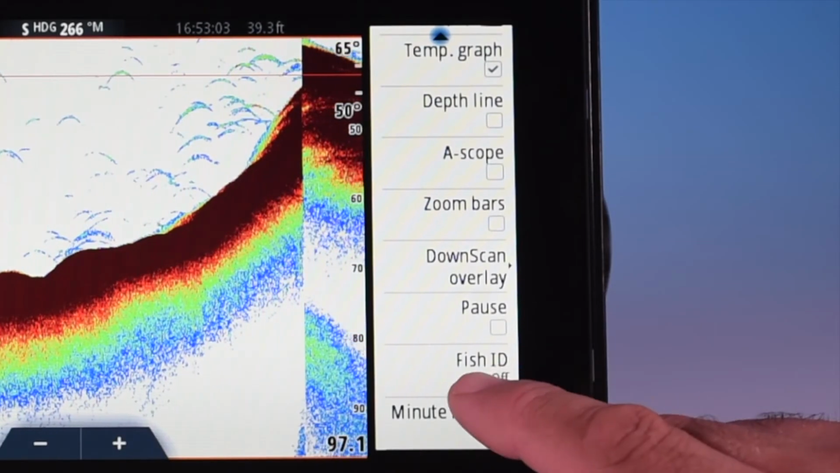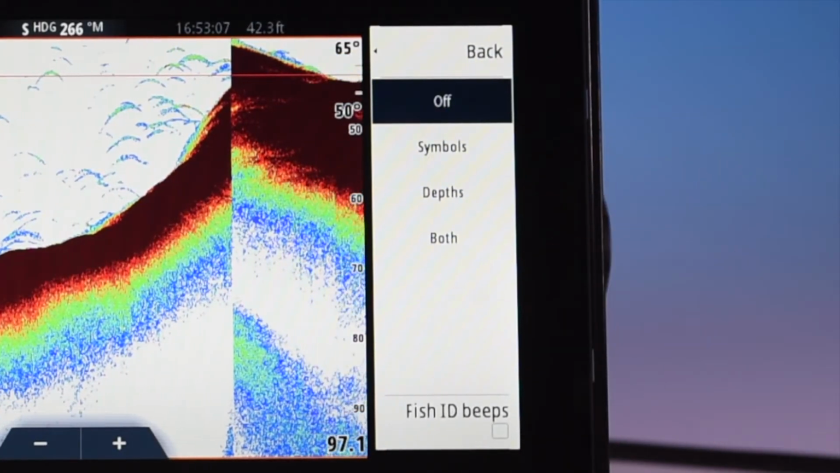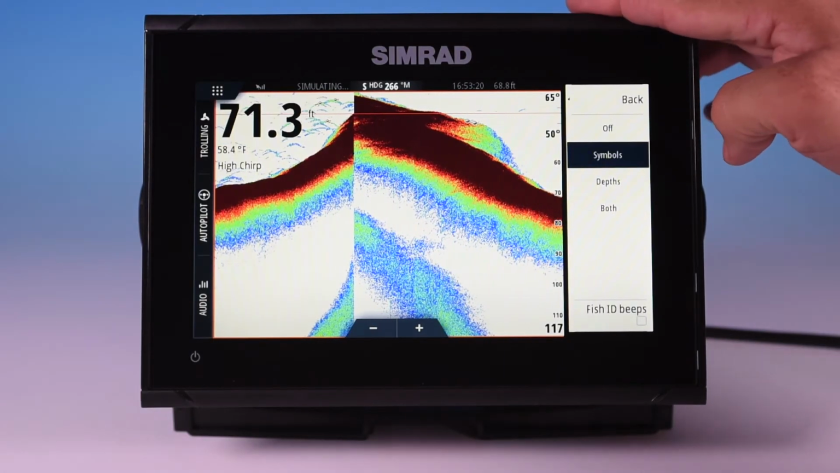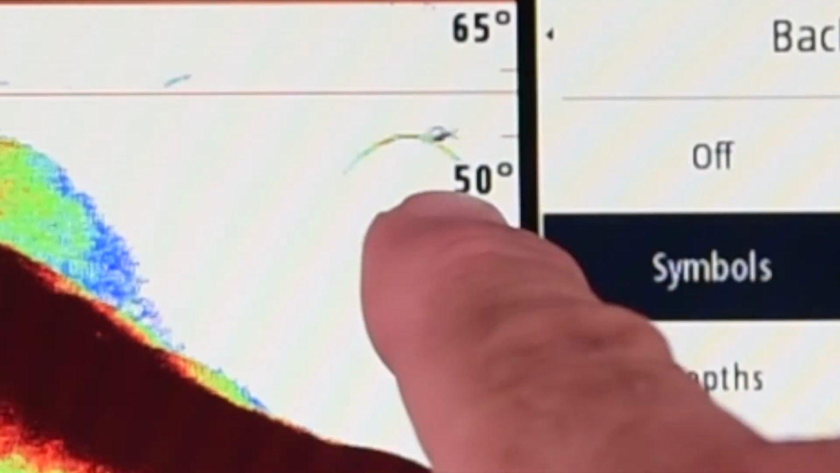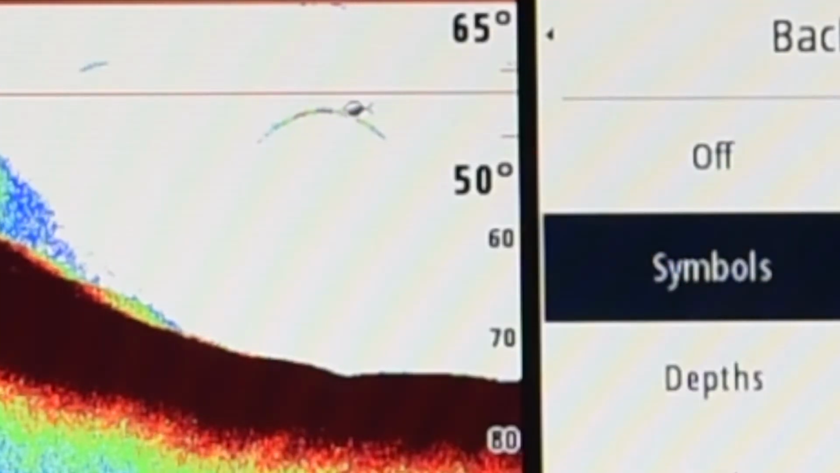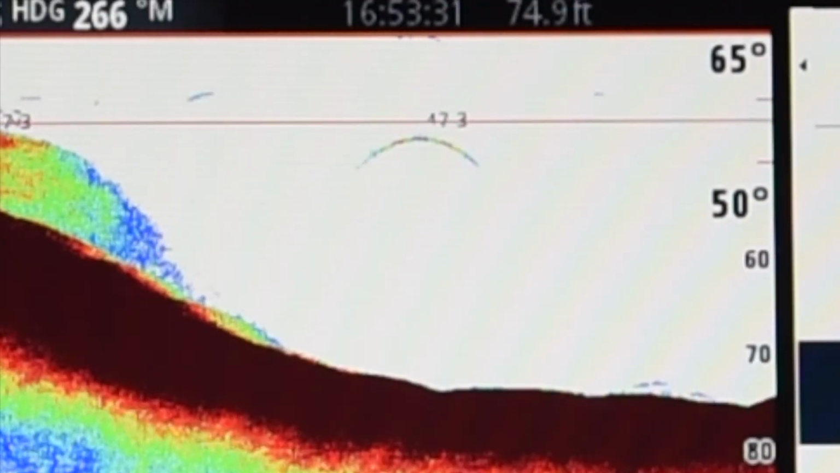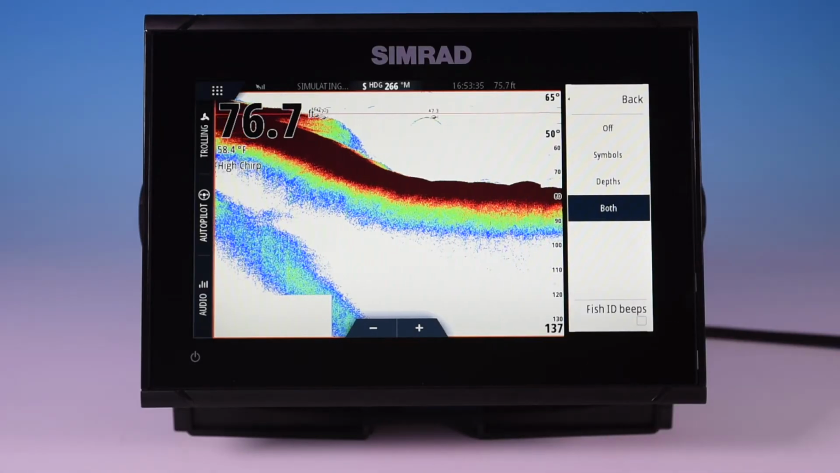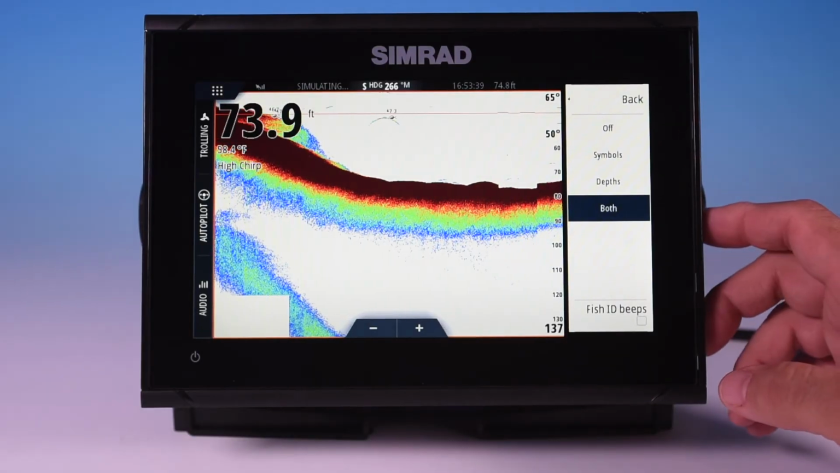Fish ID, we mentioned this earlier. Fish ID will give you either symbols, depths, or both for fish. Let's go back here. Symbols will give you fish symbols instead of just arches. If it finds a fish, there you go, it's showing one there. You can do depths, so it'll give you the depth of whatever it's marking, or it'll do both, the fish symbol and the depth.